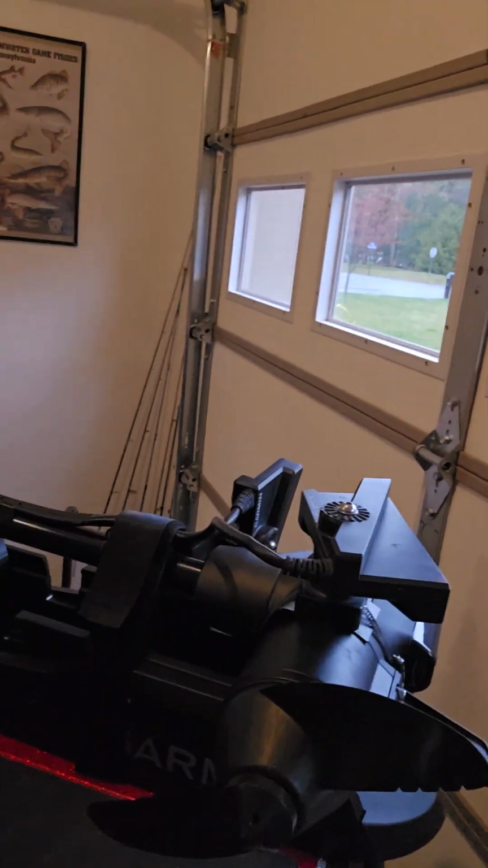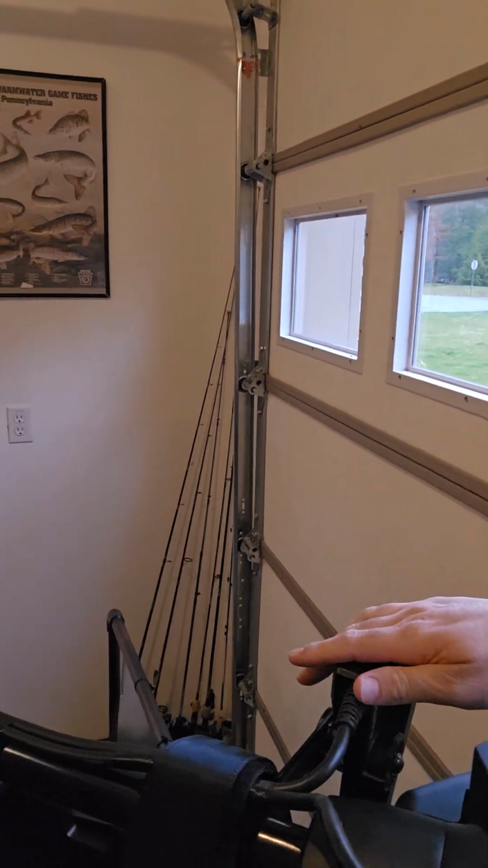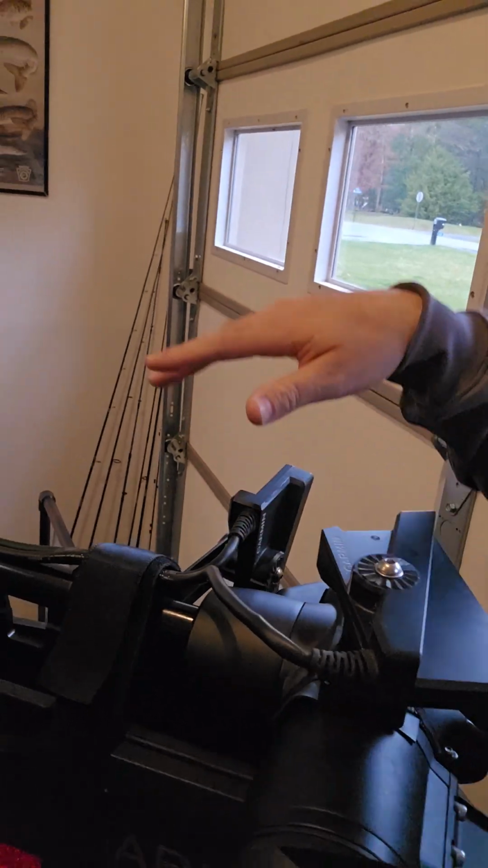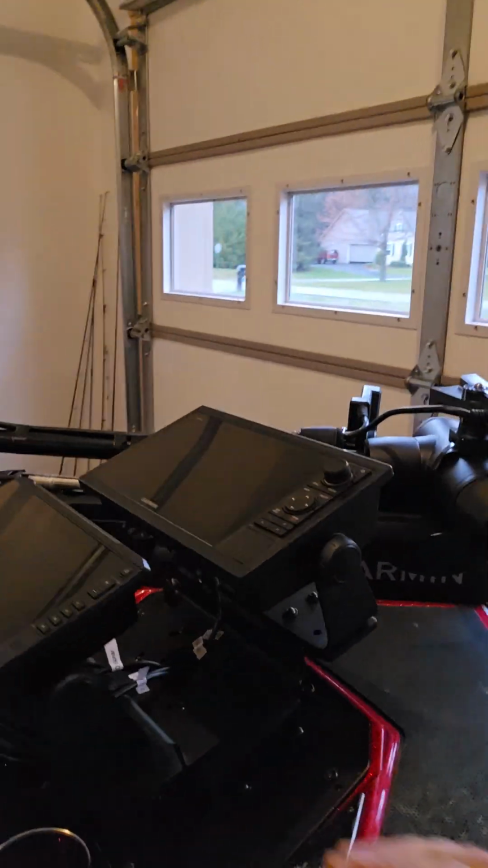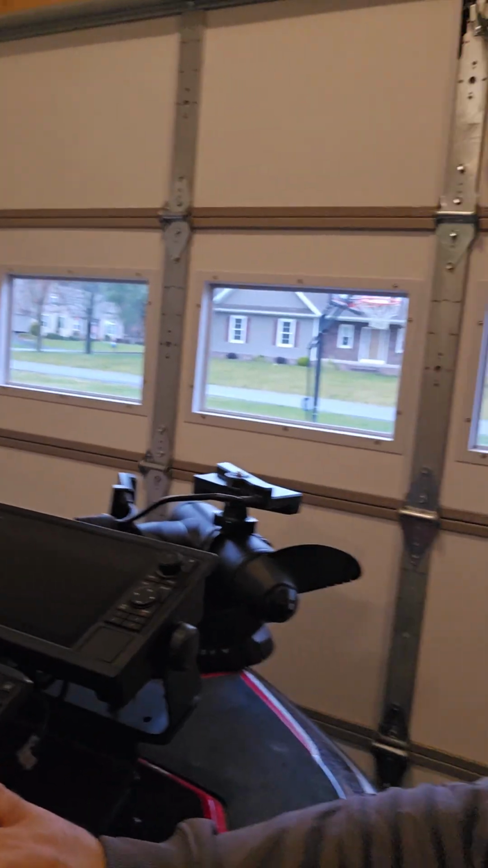On the front here, you'll see I also have Garmin Perspective mode. That's the LVS34 there. That's going to the 106SV here. That's a 10-inch screen. They're both 10-inch screens, the 1022 and then the 106SV. Now I do have the 106SV linked.